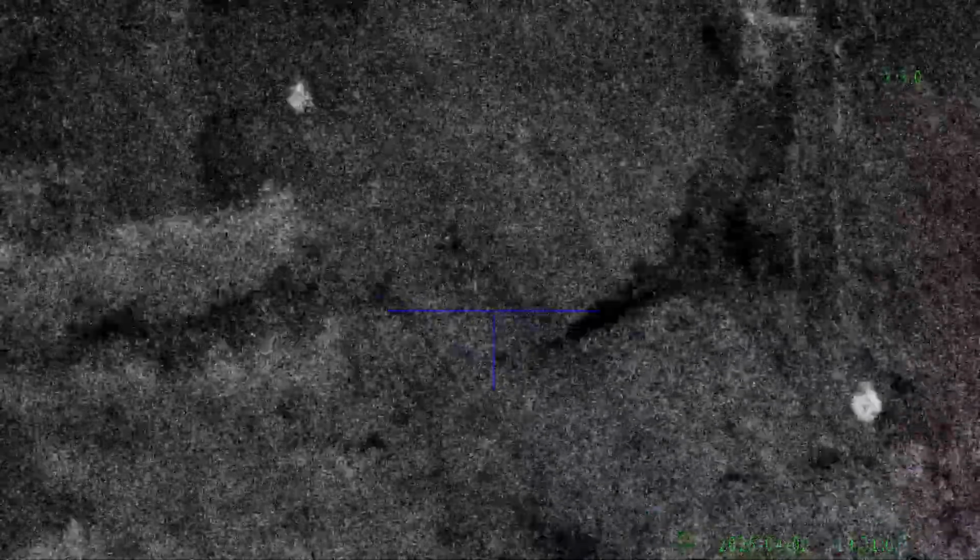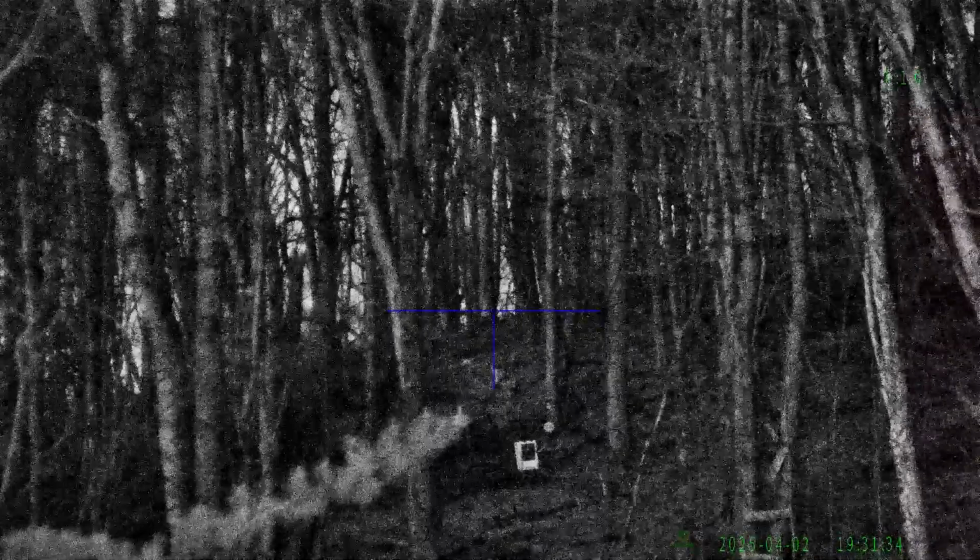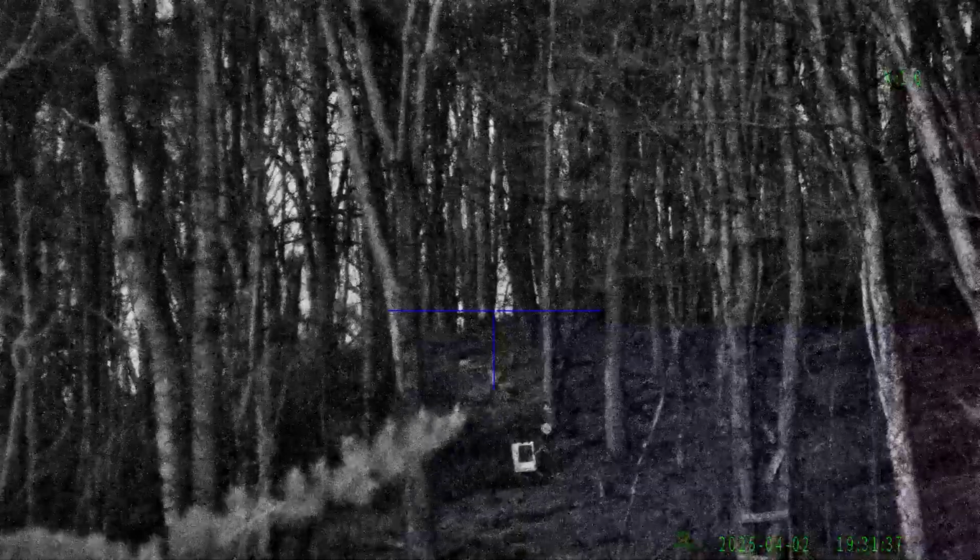Okay, we are pitch black right now. This is the 60-yard target, and this is without the IR light turned on. I did shift it to night mode, but the infrared light is still not on. There's our 100 yards, and there's our 160 yard. No infrared light, so pitch black, I cannot see.